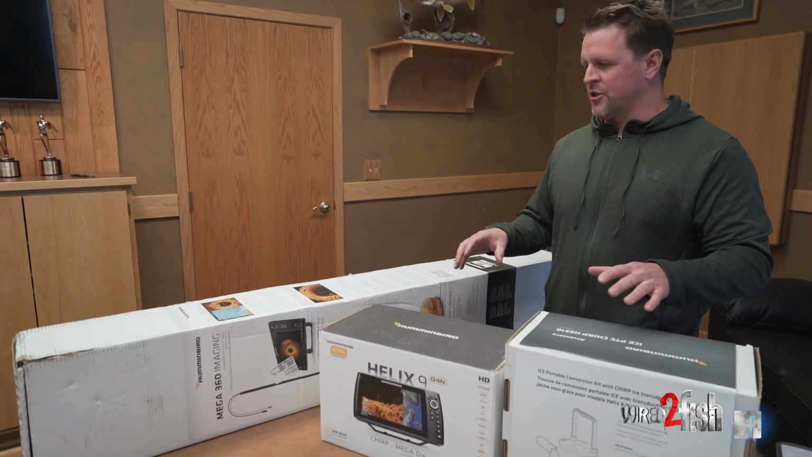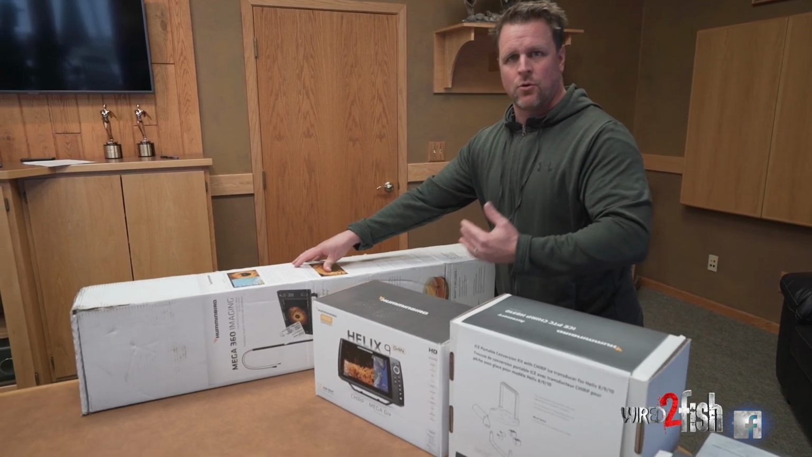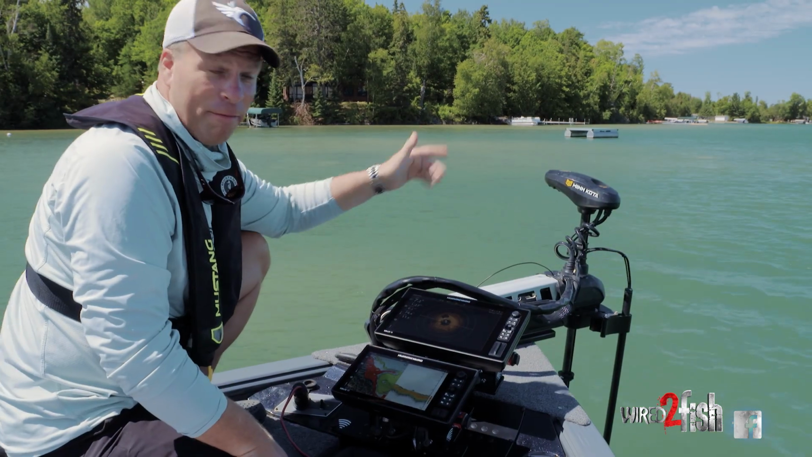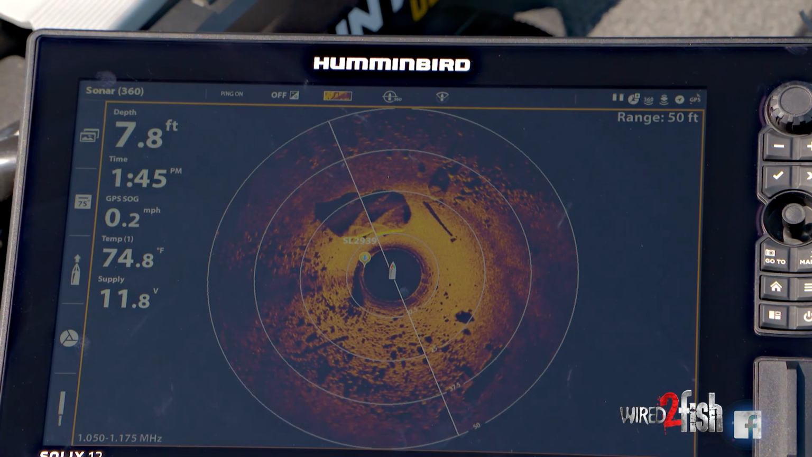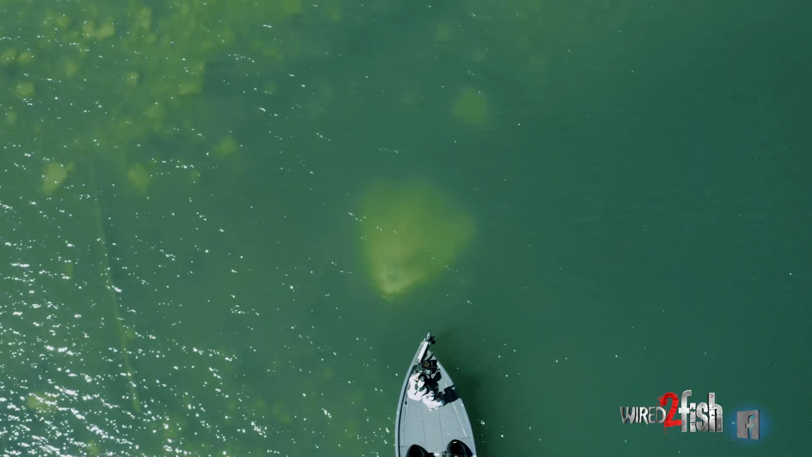Today we want to go through a setup of MEGA 360 imaging for ice fishing. It's a cool new application for a proven technology that many of you are probably aware of for open water applications. MEGA 360 is exactly that. It gives you a 360-degree image around your boat to read structure and mark fish.